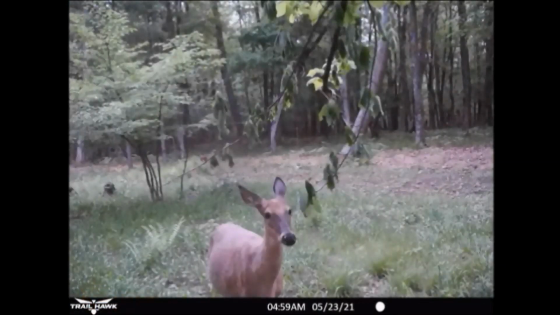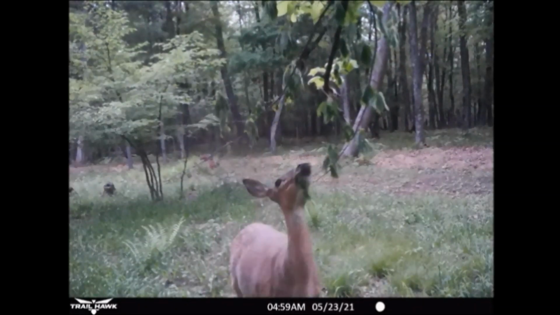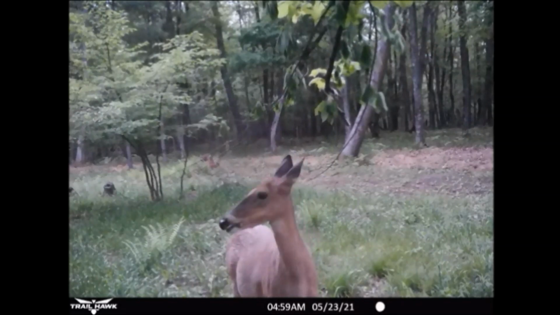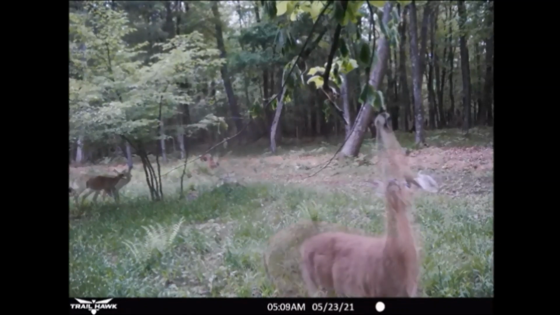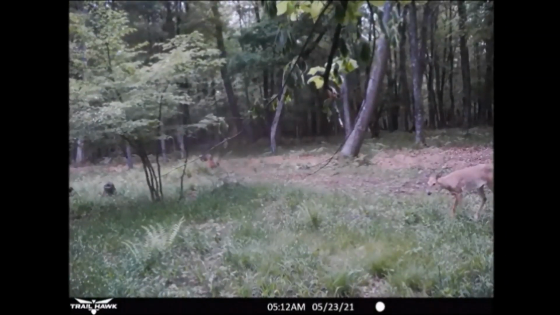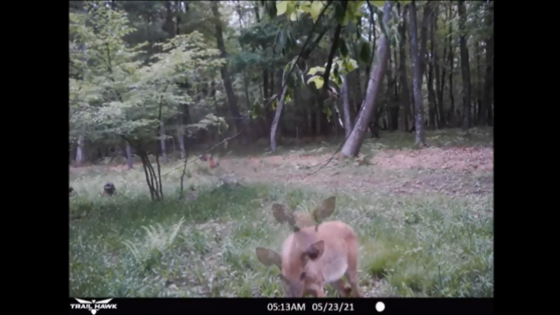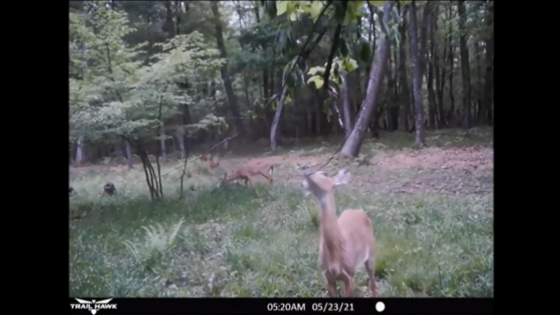Now here's an example of some does visiting an over-scrape licking branch. Does will check out licking branch scents to try to determine the type of buck that left the scent. They will also leave scent markers on licking branches to attract bucks in the area. It's sort of like leaving their phone numbers for further contacts. I was a little surprised to see this type of activity this early in the year.